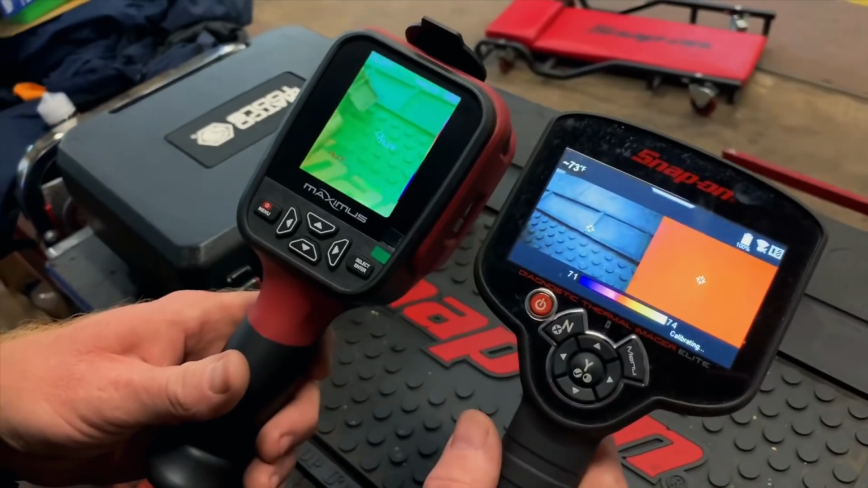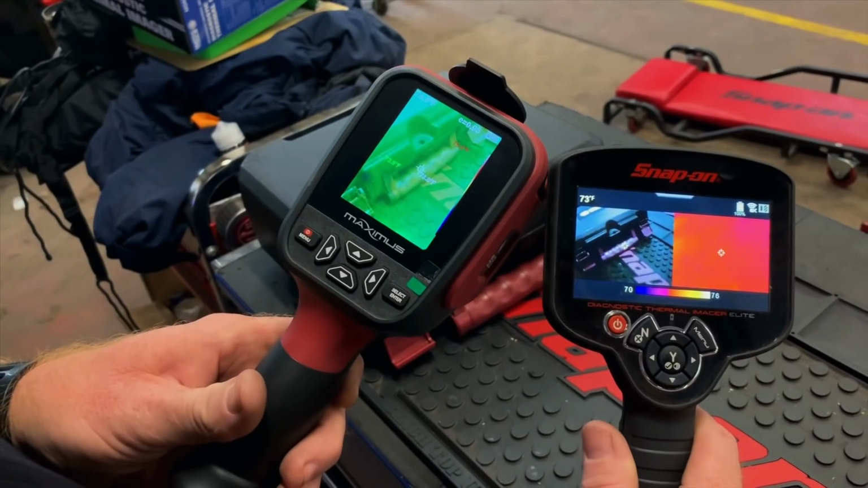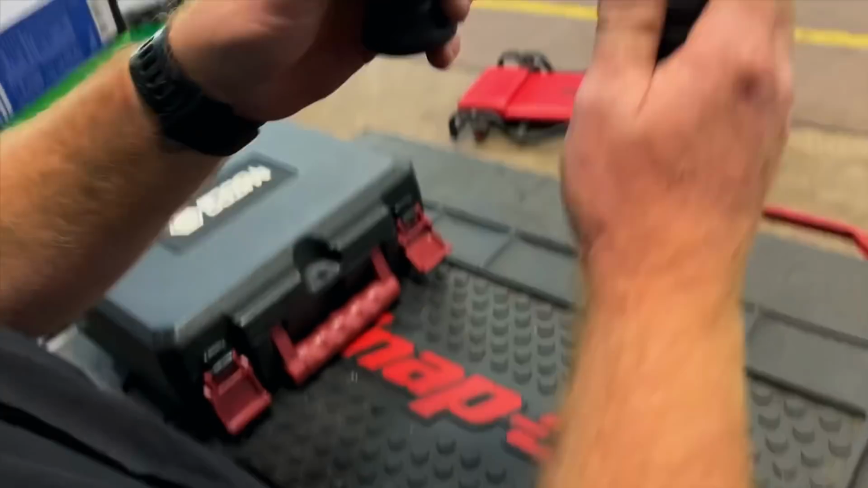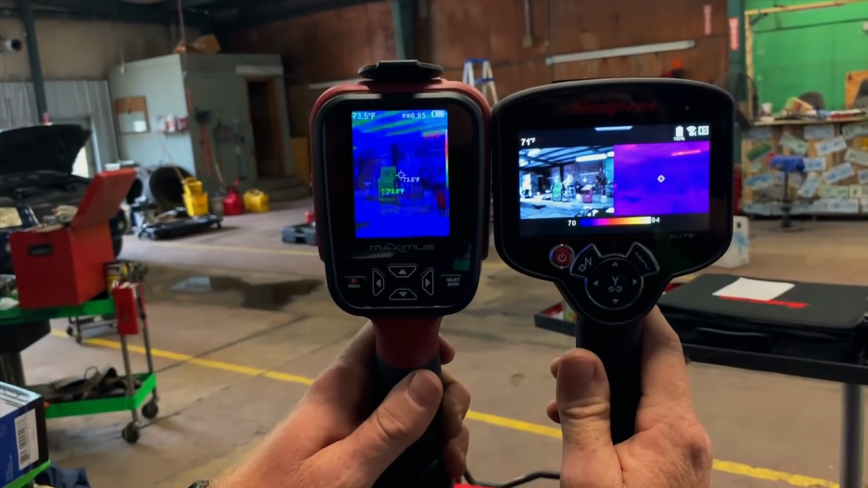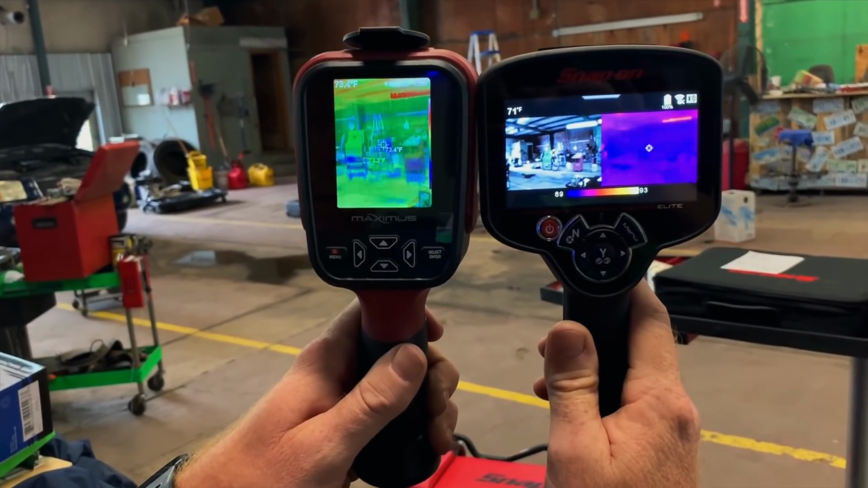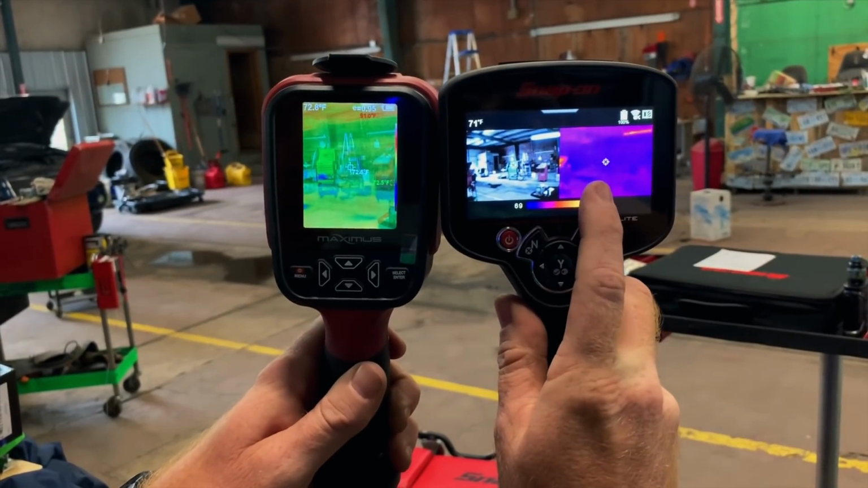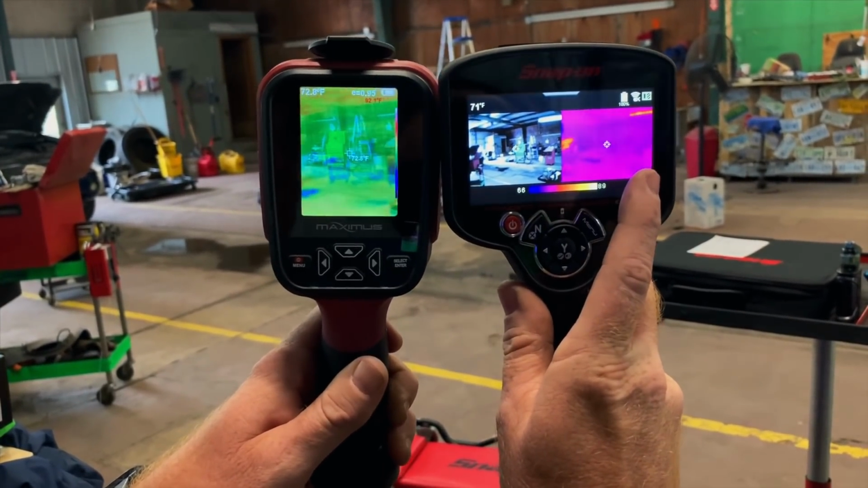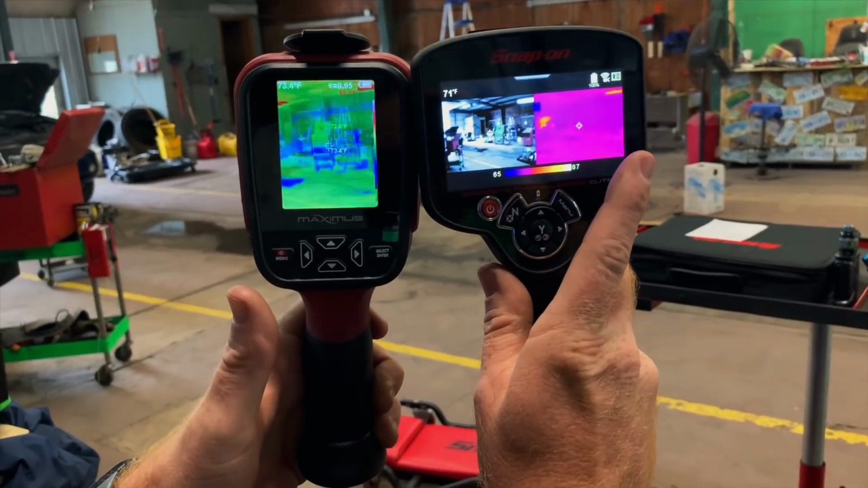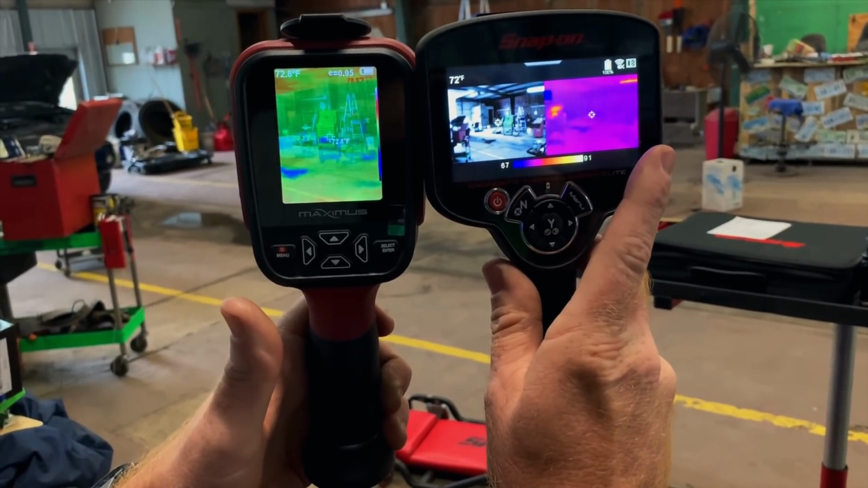So let me see if we can find something a little easier to look at. 73 and 74. And you can kind of see the pictures side by side. In some instances, it seems like the Snap-on on the infrared side is a lot harder to tell what you're looking at than the Matco. And then there's instances where the Matco appears to be harder to see or whatever. It kind of just really depends on what you're looking at.